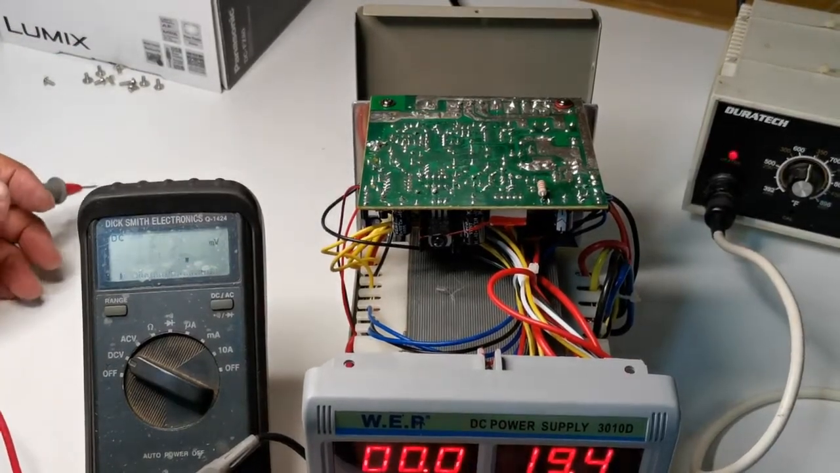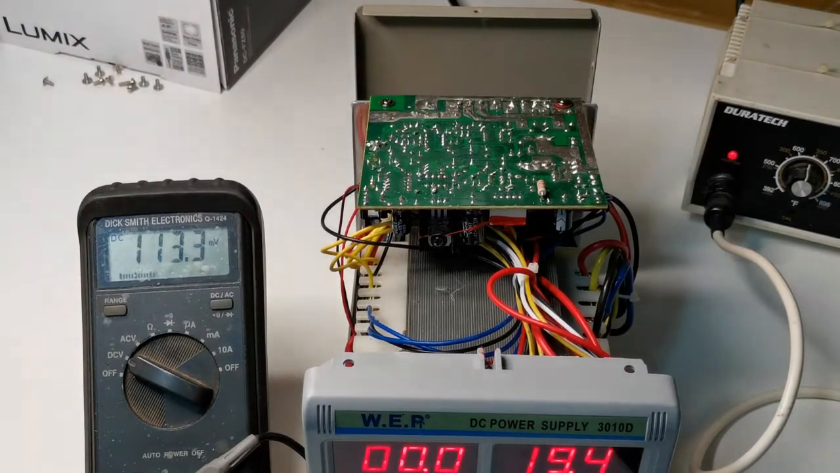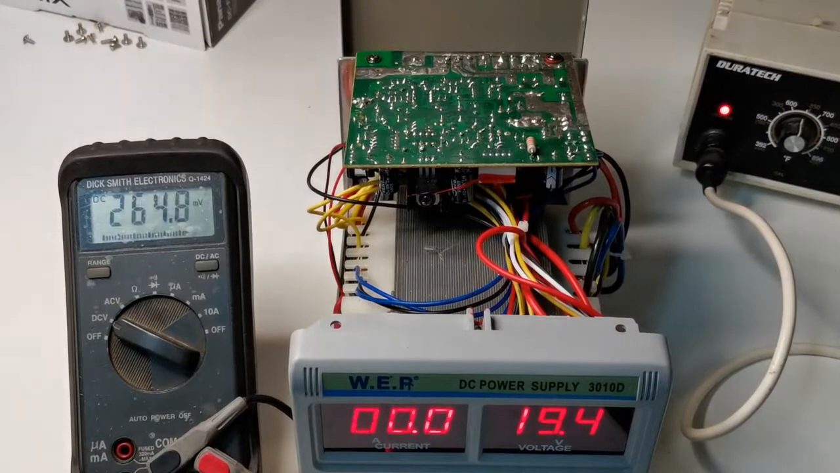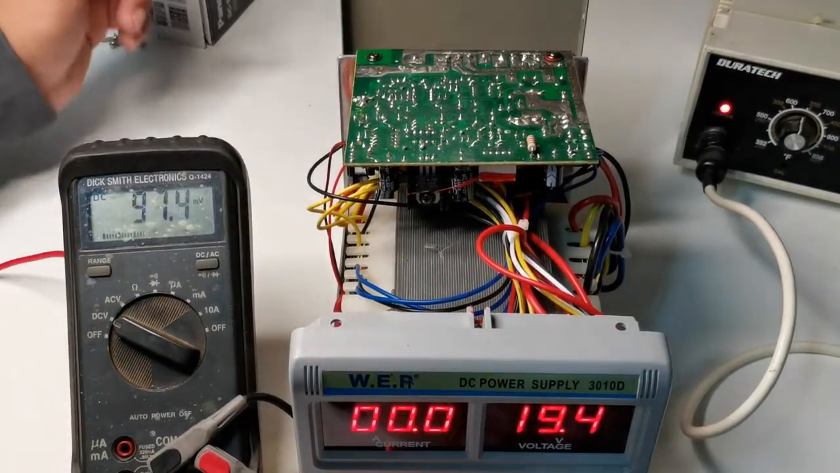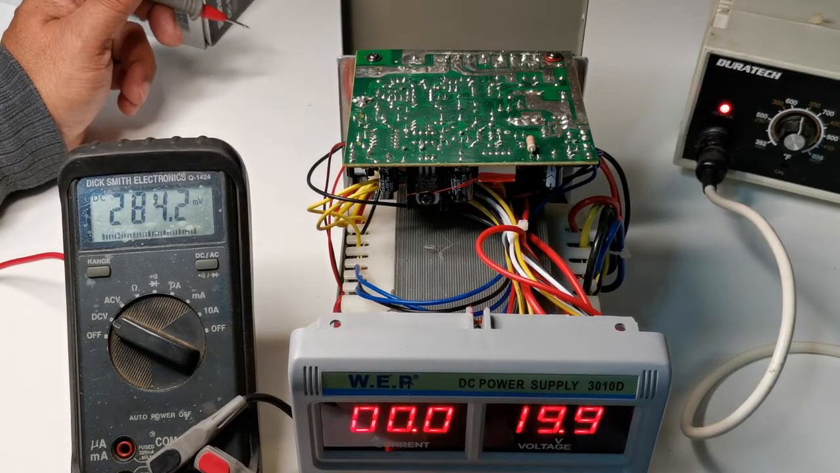We're at 19.4. Very stable. In this position, 20 volts.